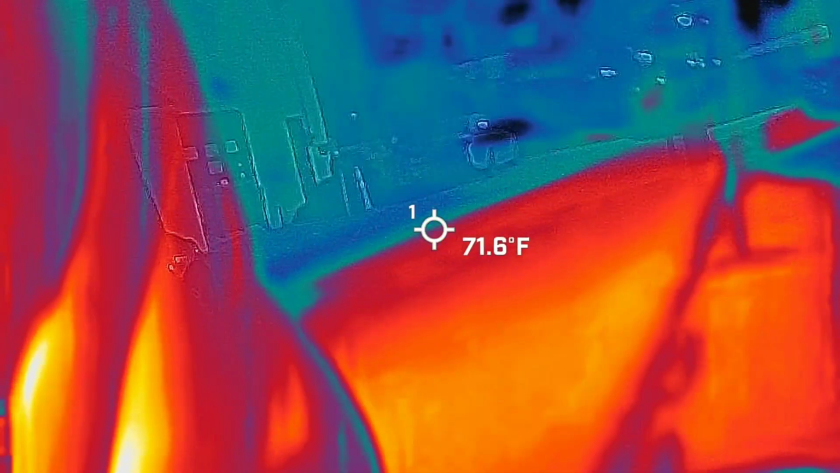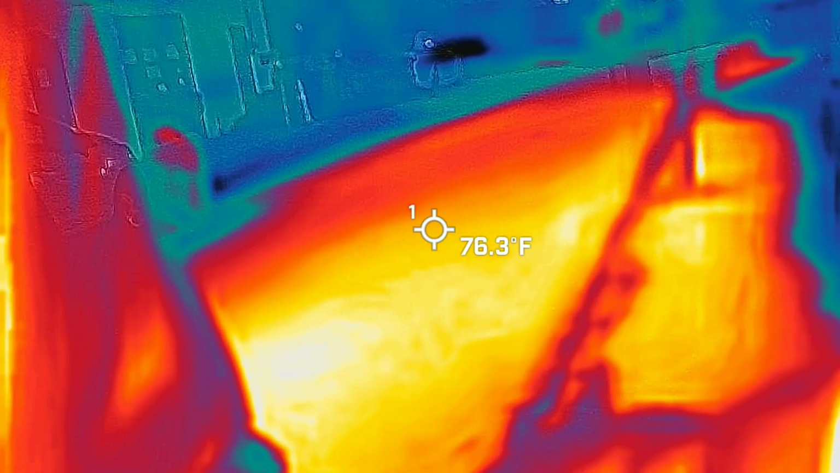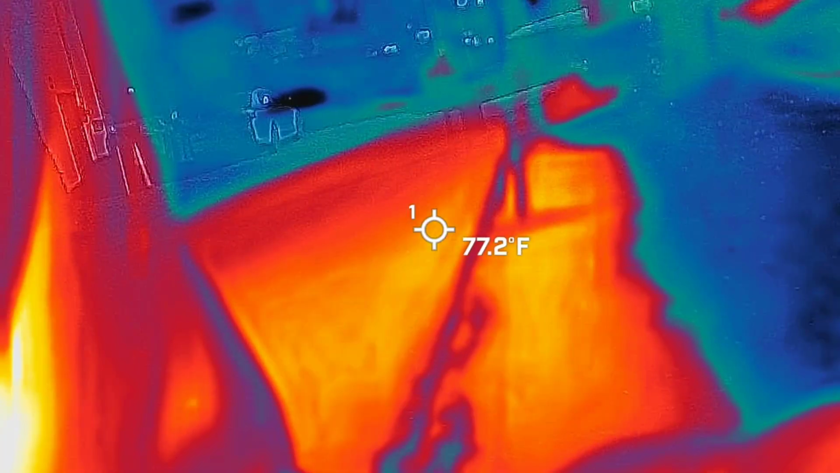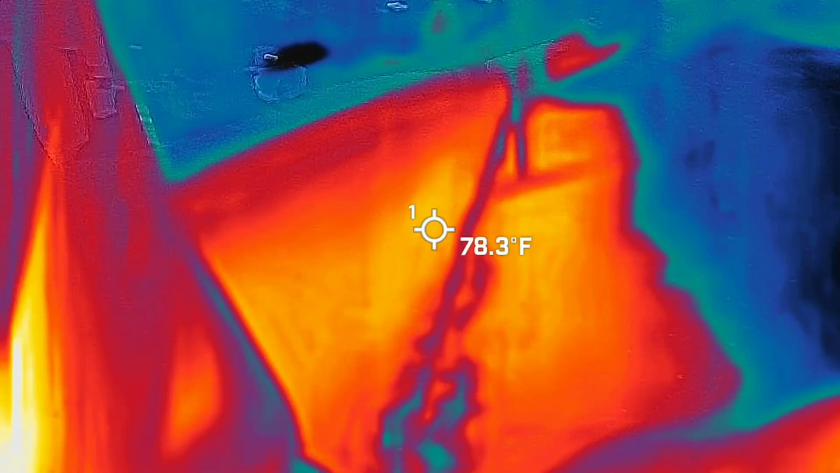There's a blue dot bouncing around. You guys see that guy up there in the corner? That is showing you the coldest spot in the frame at that particular moment. So when you get your video back, which is obviously going to be on YouTube, so you can watch it however you want, on your TV, computers, whatever, that's going to help guide your eye on where the coldest spot is in the frame at that moment.